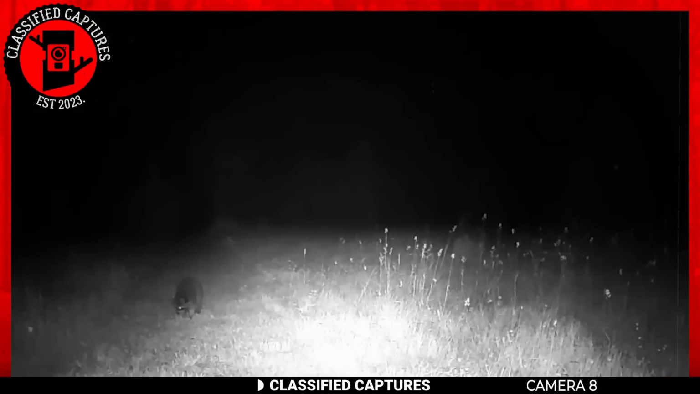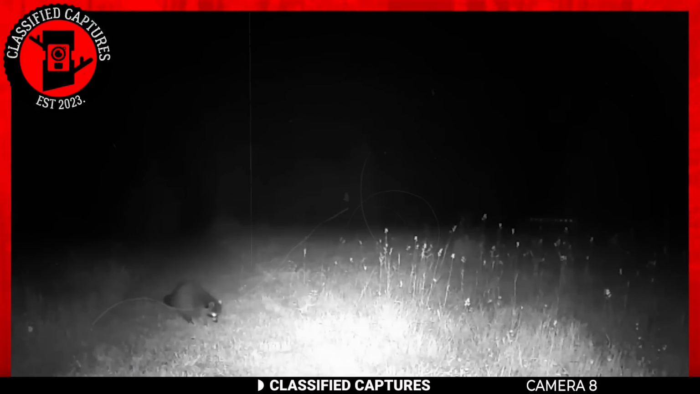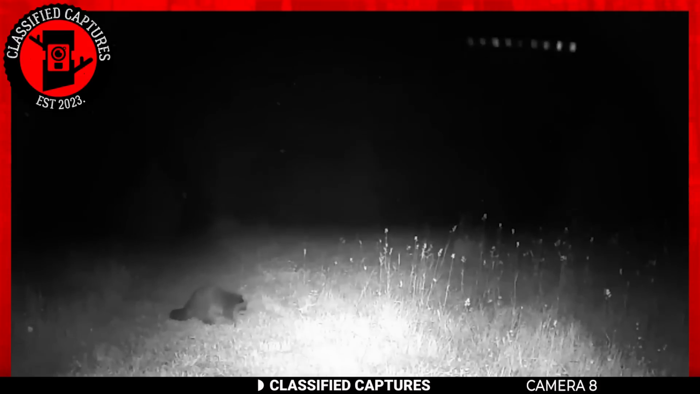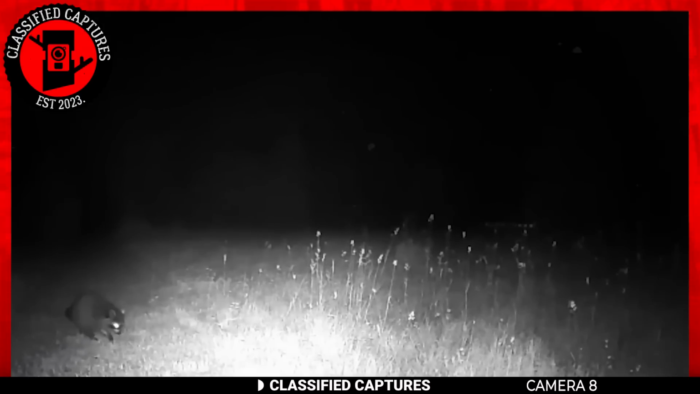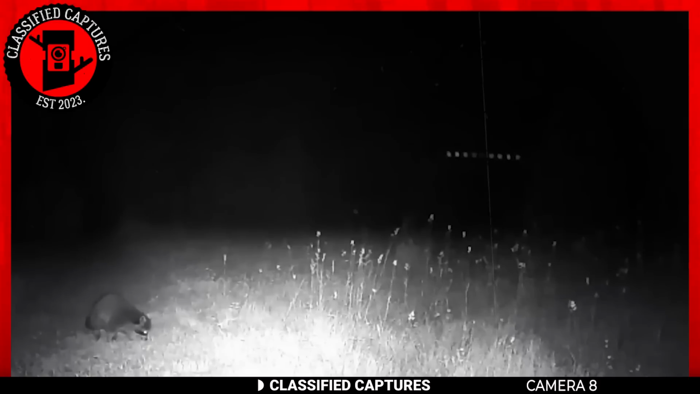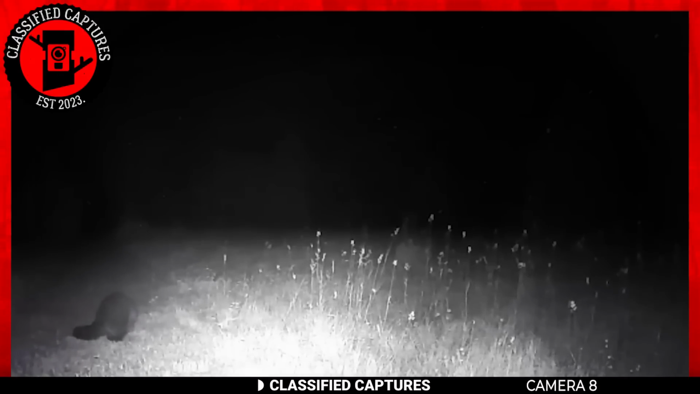It starts off looking like your everyday Trailcam capture, a nice capture of a raccoon going about its business in the evening, but look up. Do you see it? Right in the top corner of the footage, there are a set of lights moving in a way that makes me believe they're from the same aircraft. But no human aircraft have lights arranged like that unless I'm unaware, which I highly doubt. To add to that, there are no flight paths where this footage was taken. What could we be dealing with then?